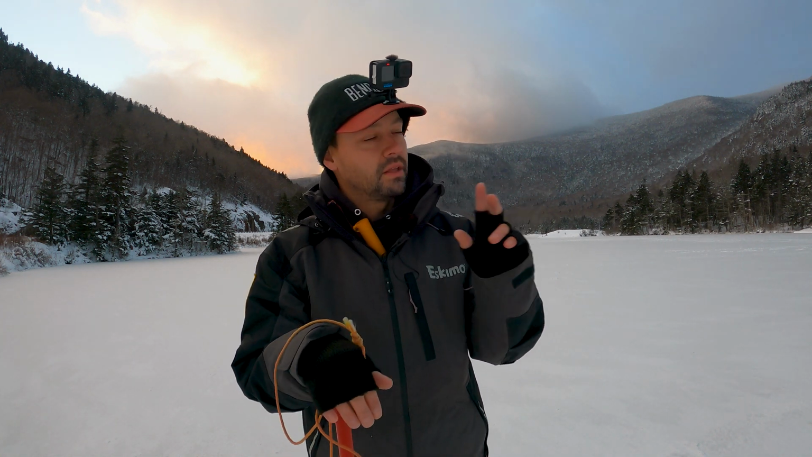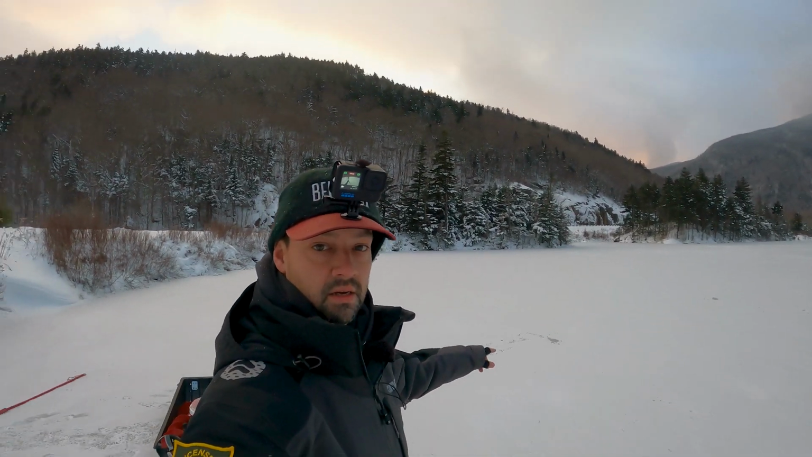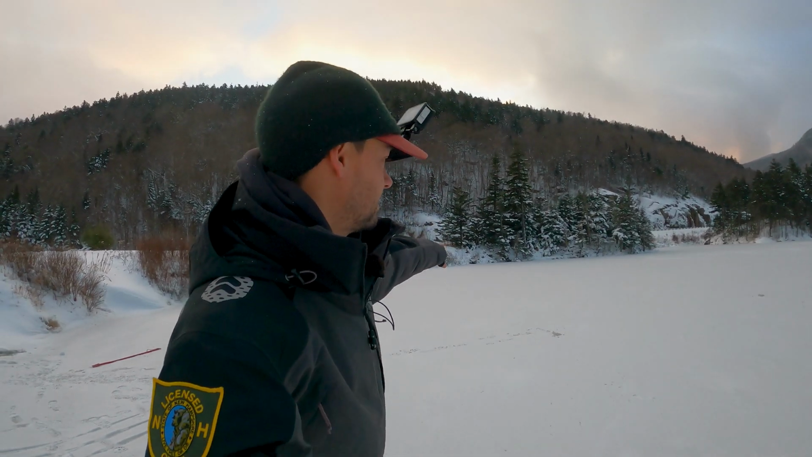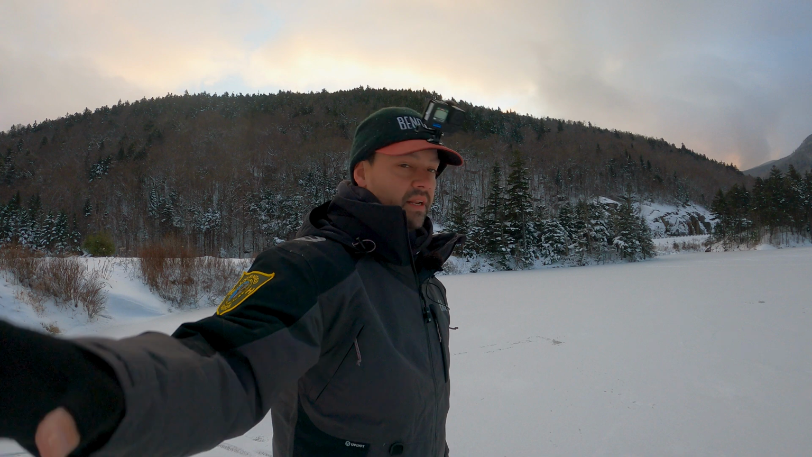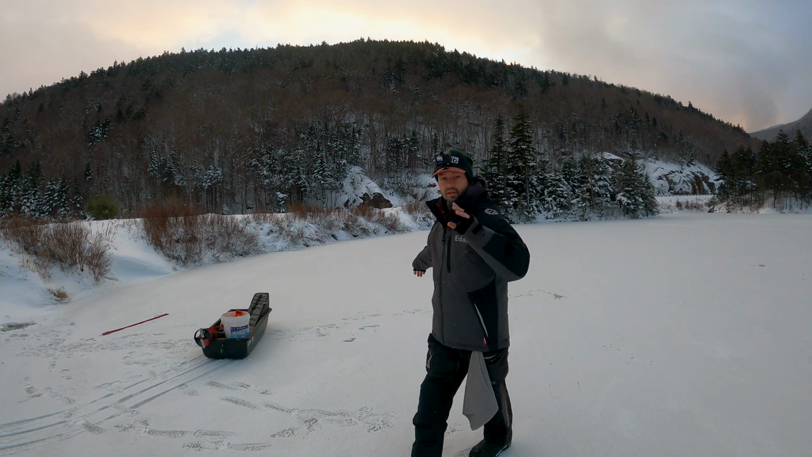It came out last year, the year before. It's not really popular yet, but I'm going to bring it out anyways. We're going to set up in this area right here where I know the ice is fairly consistent, and there should be brook trout running along the shoreline.